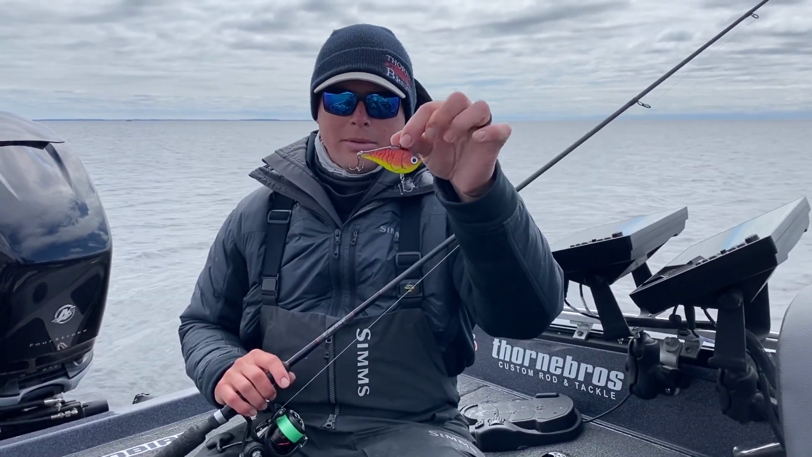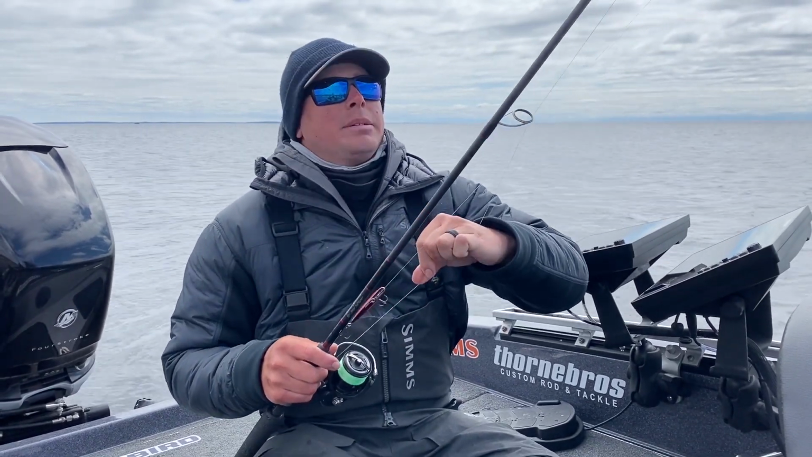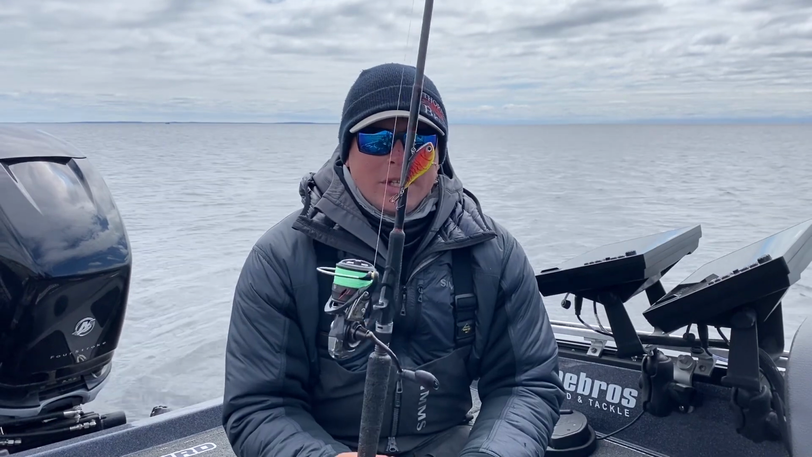These are obviously our Rapala Rippin' Raps. This is number 7. Today they're liking a little bit larger size. It seemed like that faster fall was kind of getting them charged up this morning. They started a little lazy, and then as the day went on, we got them pretty good on the larger stuff.